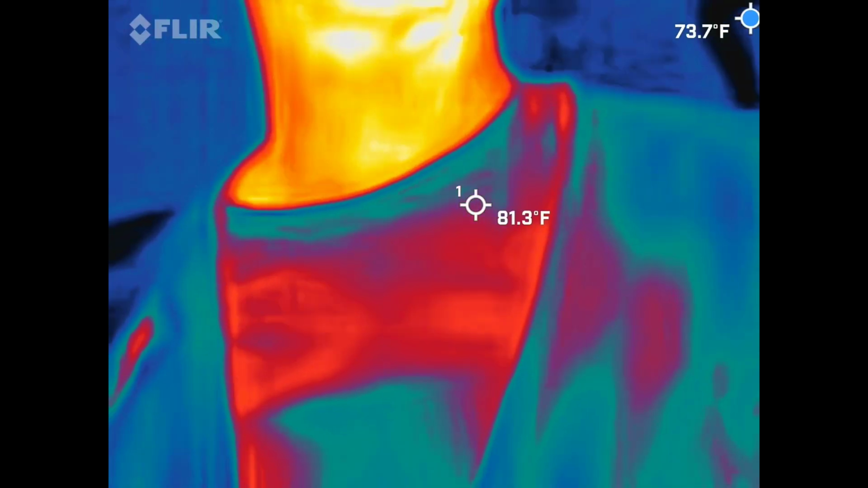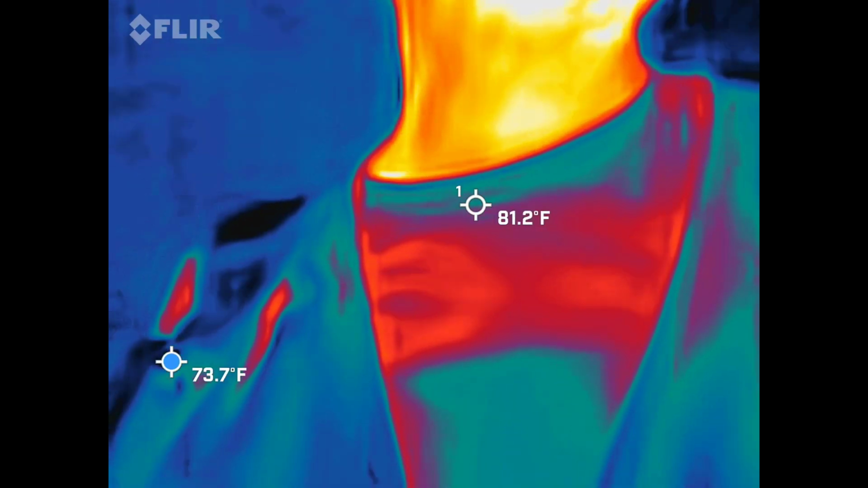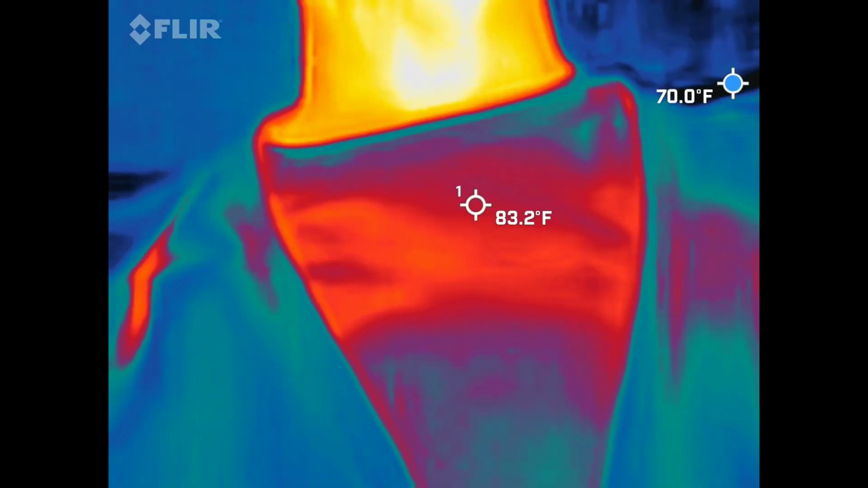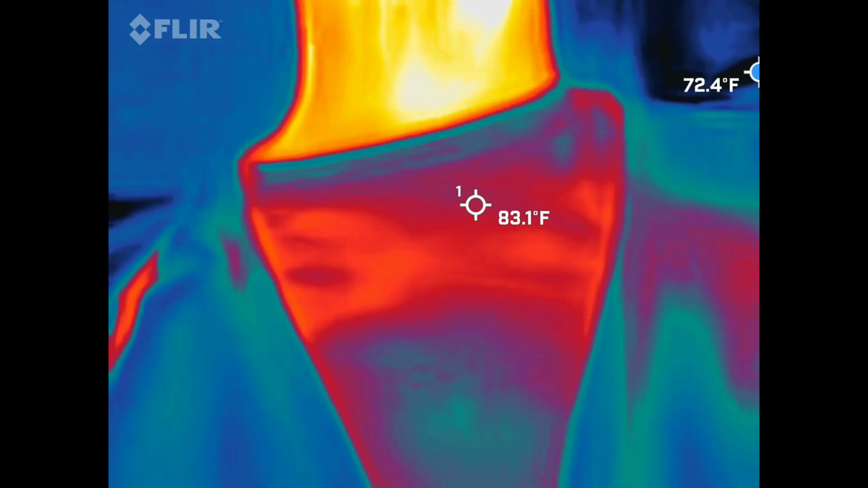So you're going to be looking for blue and black to either move or take shape. That's what we're looking for here. When you guys do get this video back, there's going to be a blue dot bouncing around the screen. It shows us the coldest spot in the frame at that moment.